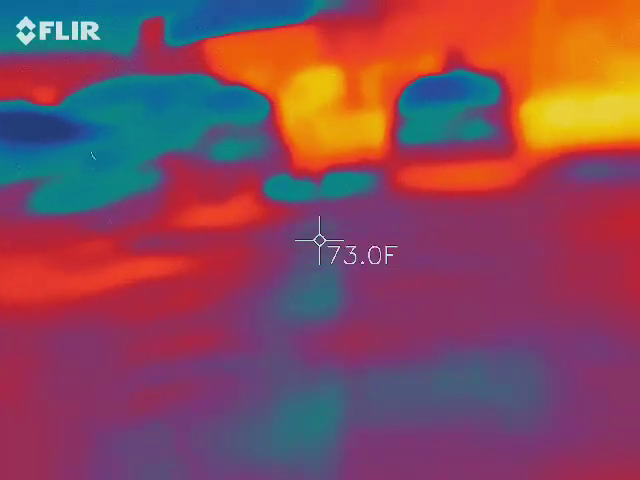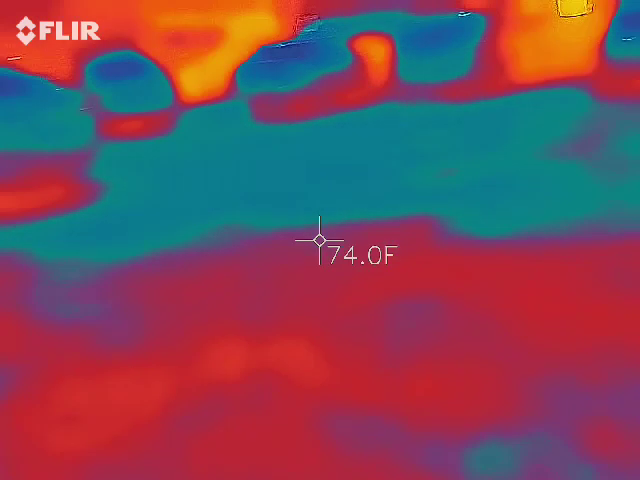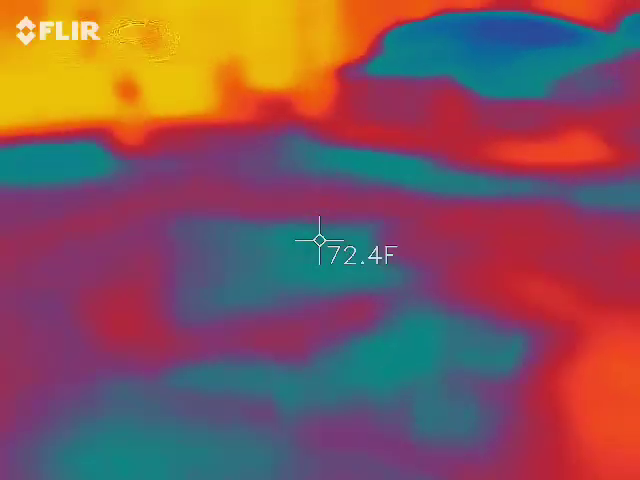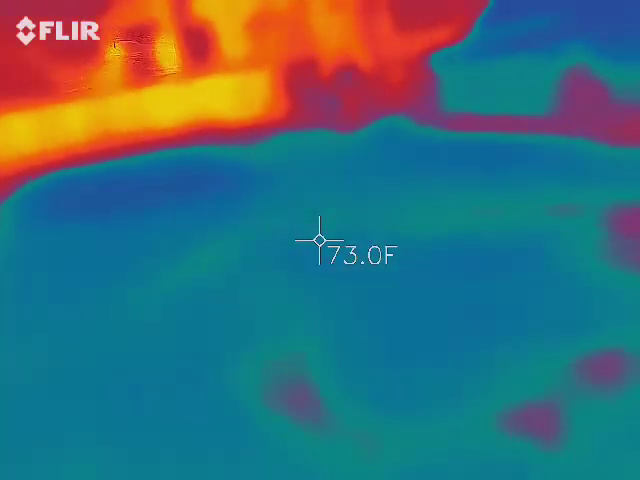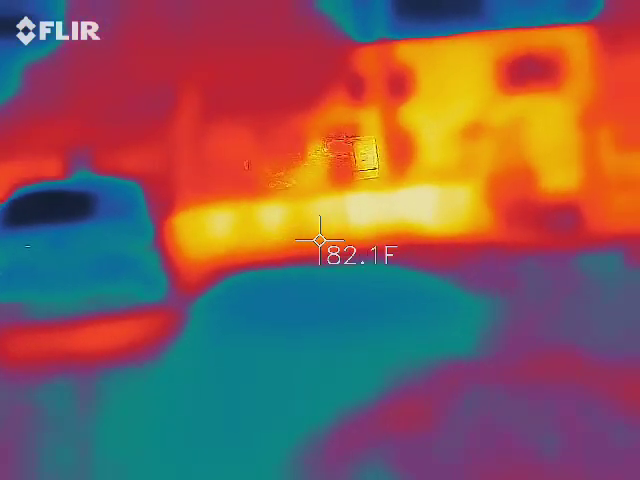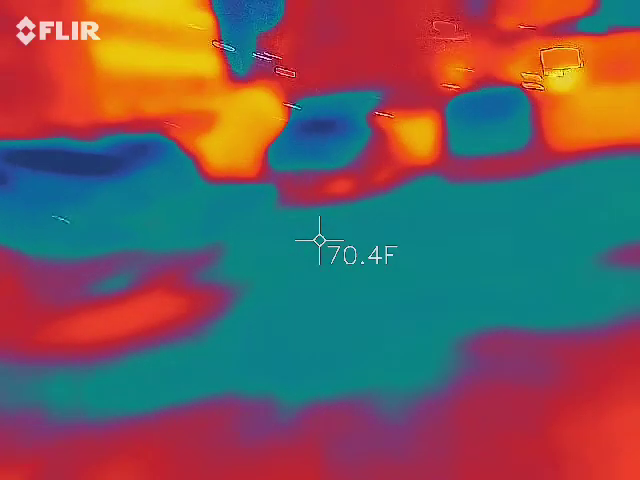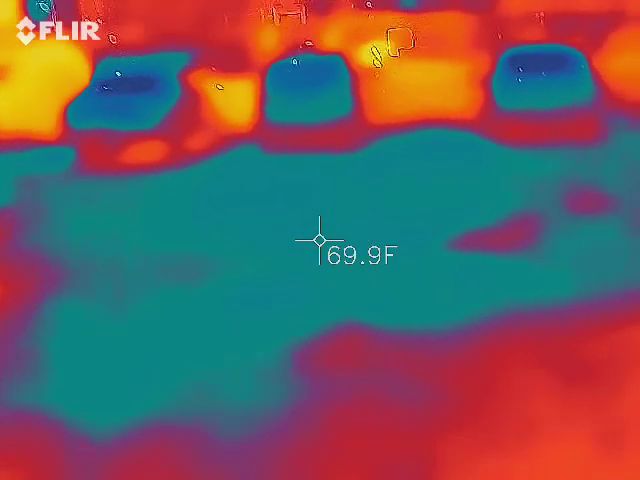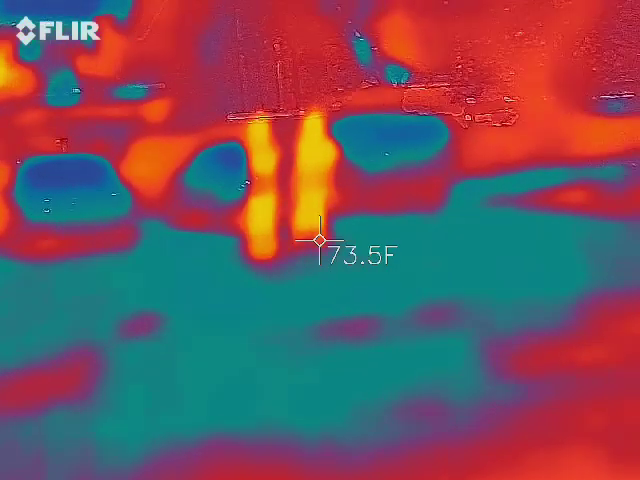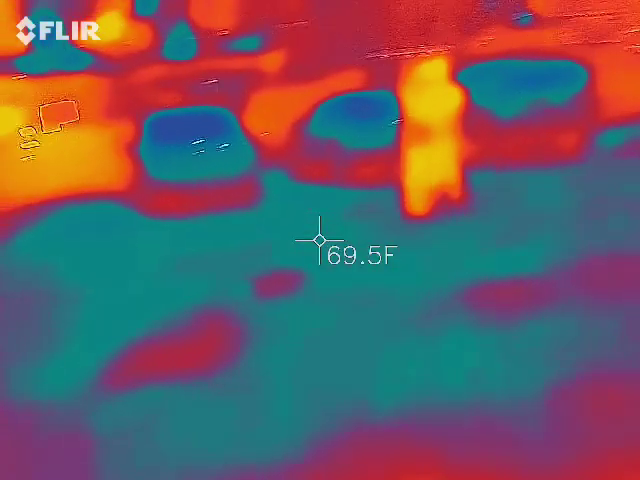Staying the same. It'll do that and then it'll stop. Now it's all green.